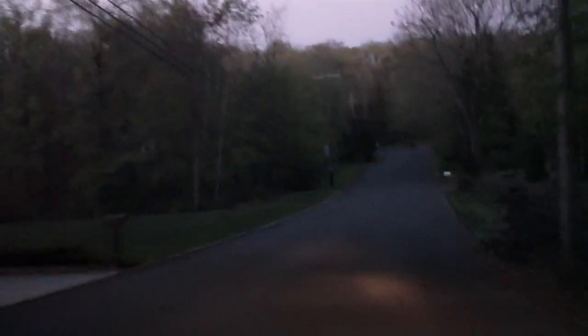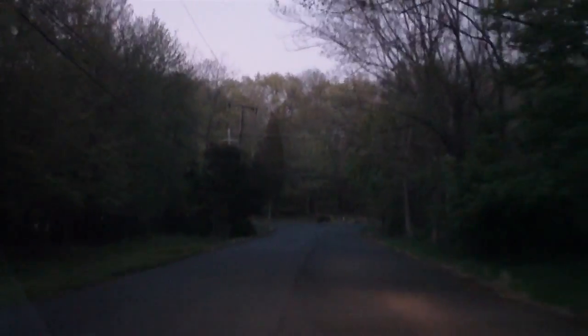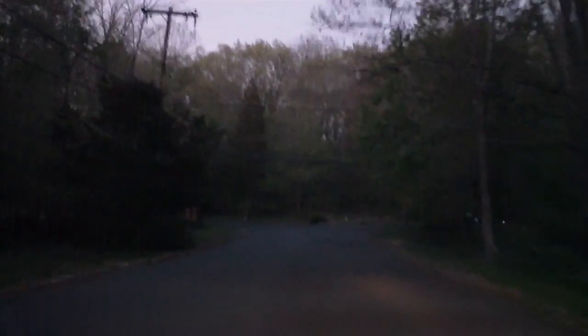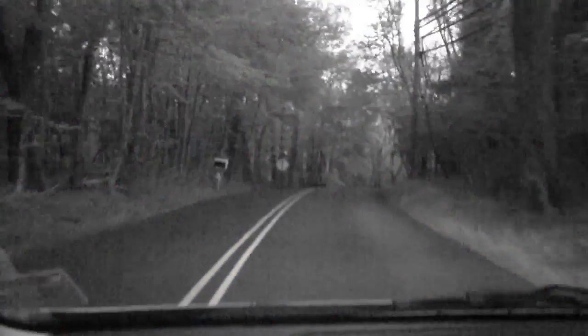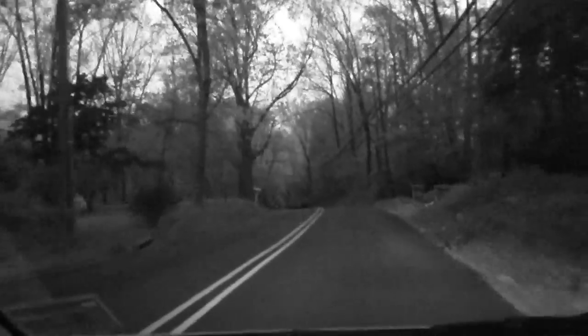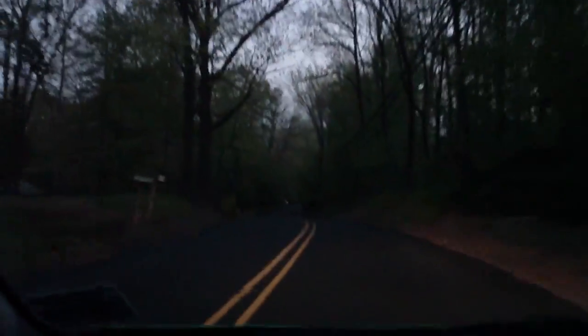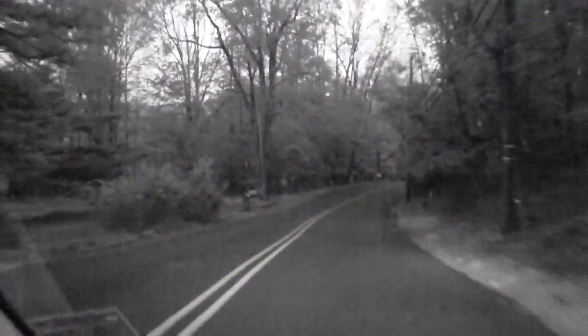Now here's some low light condition driving. It's not totally dark, but it's about half an hour after sunset. We'll see what effect the night vision does here in this little darker area. You can see it really brings out all the details that get lost in the normal mode. There's normal mode again and night vision.